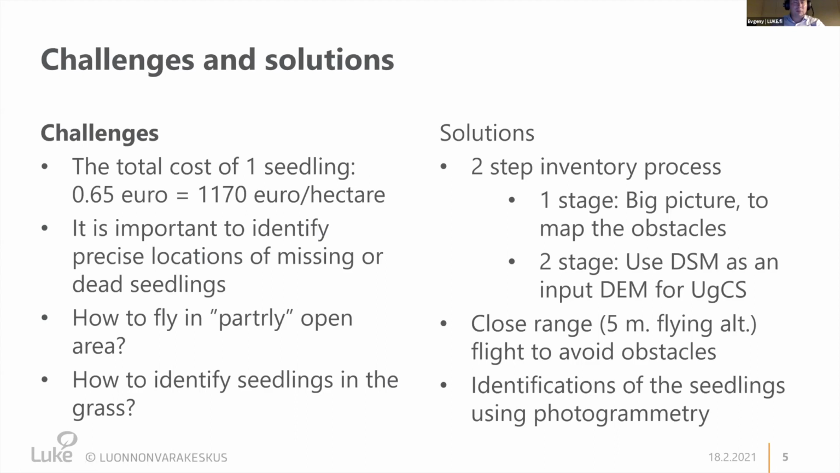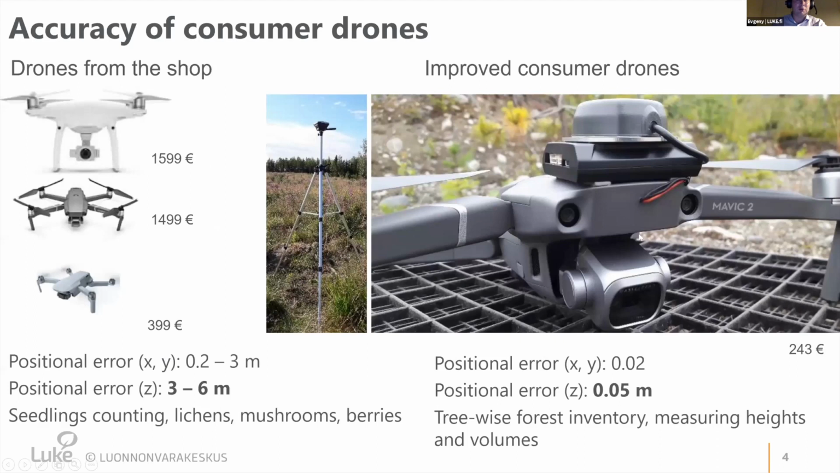And for our research, it was very important to identify the location of the seedlings and then also classify the health status of the seedling. If the seedling is dead, for example, we can plant a new one. And here, to solve this issue, I had a lot of challenges, like how I can fly in a partly open area. When, for example, you fly in a completely open area, like Maxim presented today with the carrier, it's relatively easy. But what if you have already some trees in between, and how to fly in such solutions? My first idea was, okay, let's use, for example, this Mavic, and let's rely on its obstacle avoidance sensors.